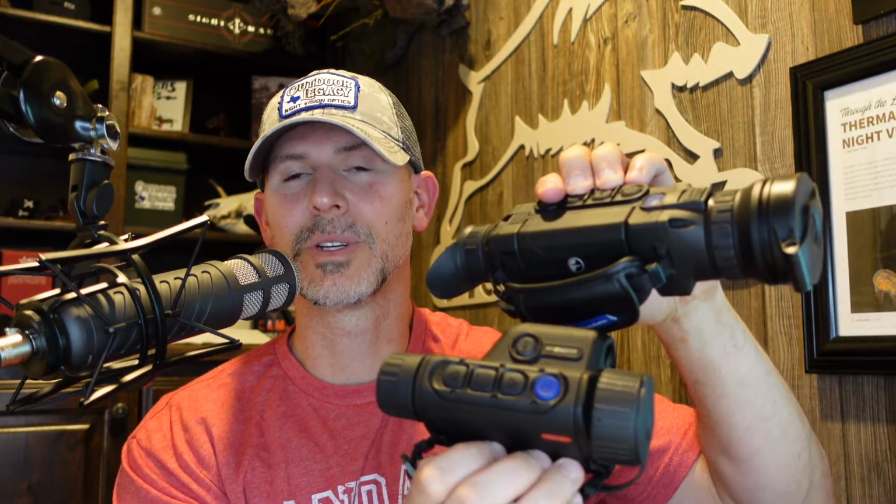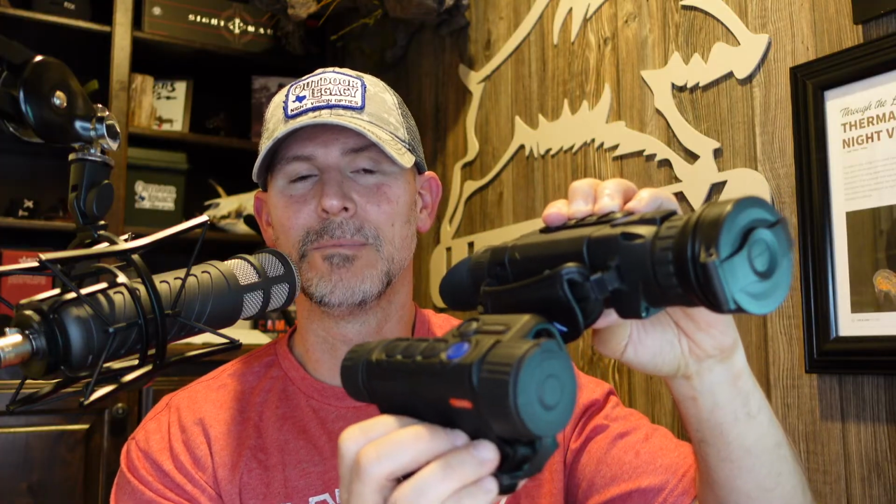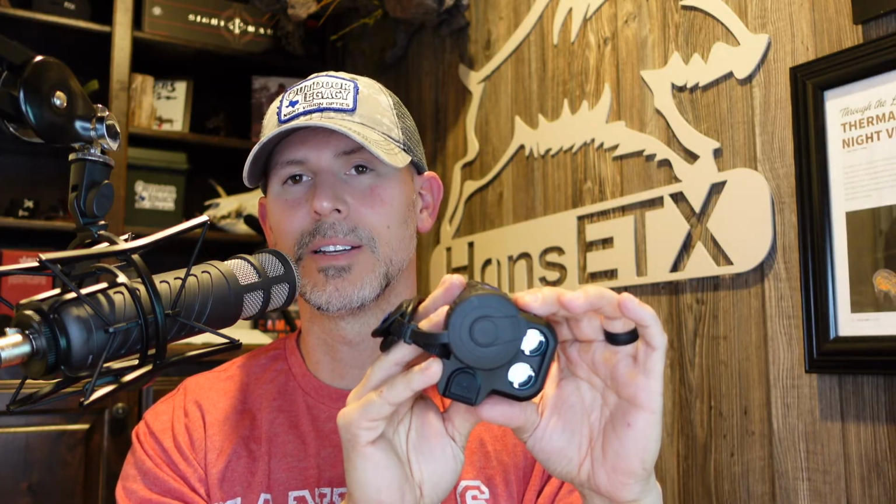Now, let's talk about the difference. This is the Helion 2 XP50 Pro, the new one that's out. You can see the size difference between the XG35 and the Helion; it's much smaller in size. The picture image on the Helion is going to be quite a bit better, but it's also $1,000 more. You're paying $3,999.97, which is exactly $1,000 more than the non-LRF model, and it's $500 more if you get the Helion with the laser rangefinder model.